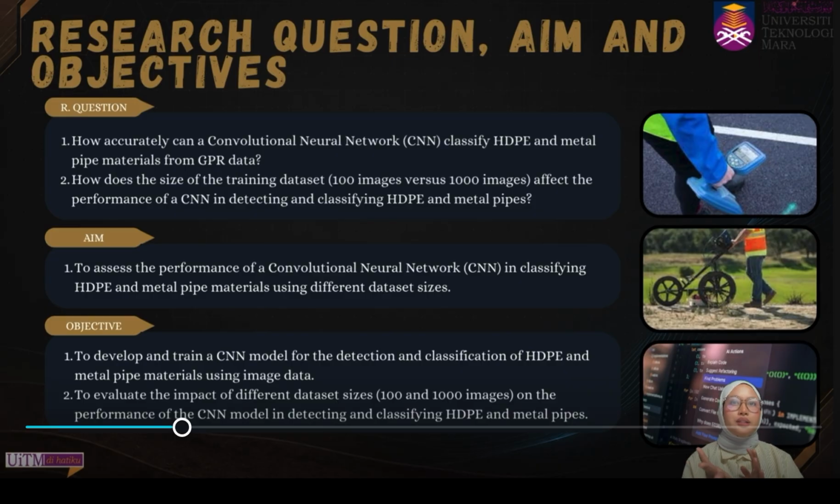To answer these questions, the main aim of this study is to evaluate the CNN performance in detecting metal and HDPE pipe materials using different data sets. My objectives are, the first one is to develop the CNN model, and the second one is to evaluate and compare the results of CNN between 100 images and 1000 images.